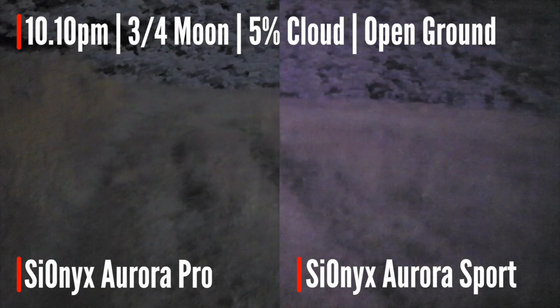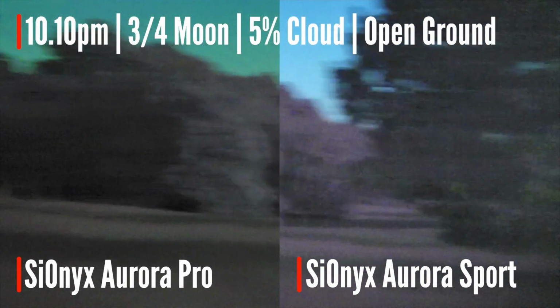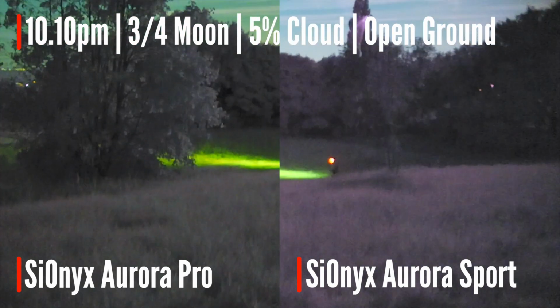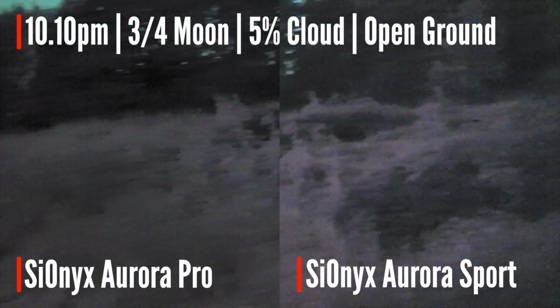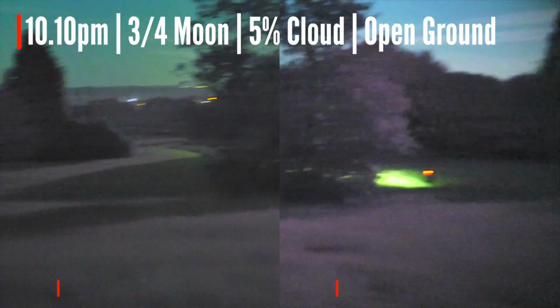We are at 10 past 10. SiOnyx and SiOnyx Pro under night vision. That's Phil over there with a head torch on. Going back to the car. So this is on first location. You can see the shadows from the moon quite clearly.